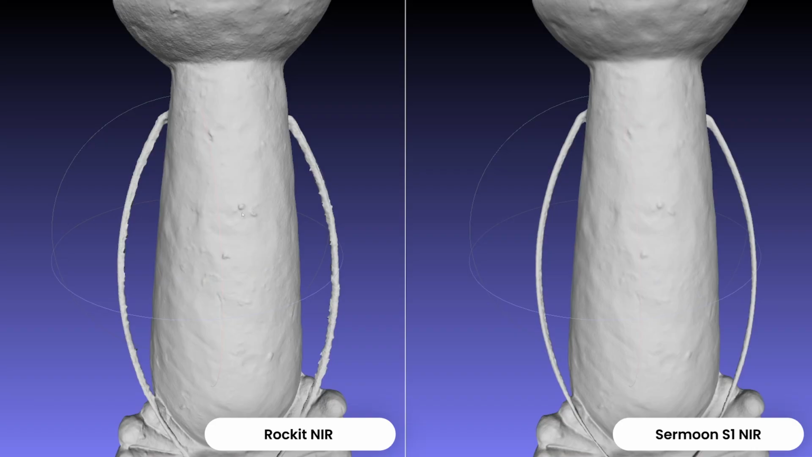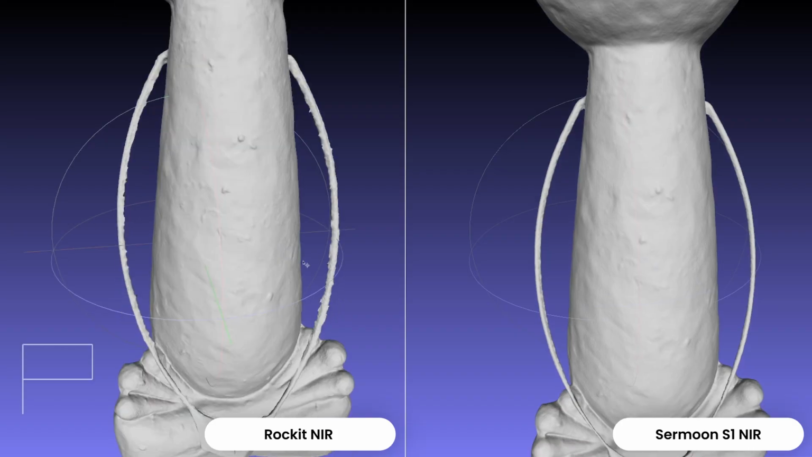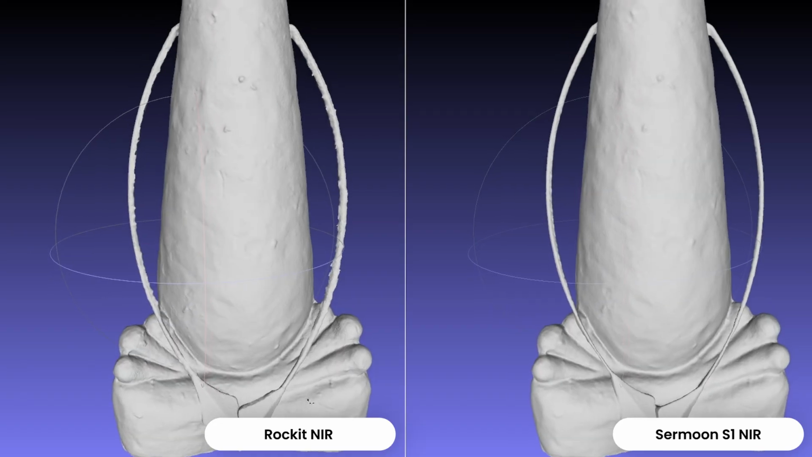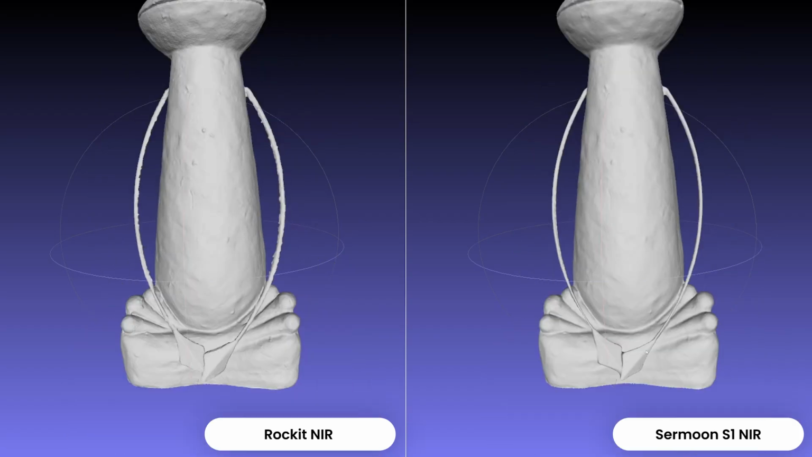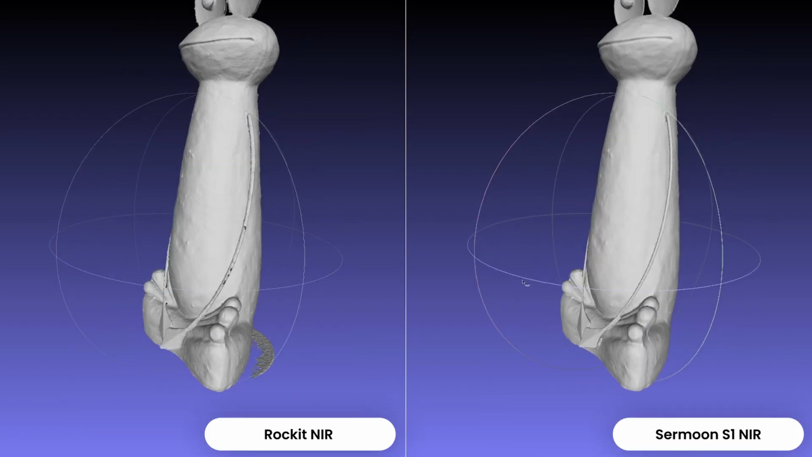If you look here at the different protrusions on the concrete at the bottom, it looks a bit edgier, if I can say it like this. Whereas on the Sermoon S1, it looks a bit more smoothed, but therefore also optically more pleasant.